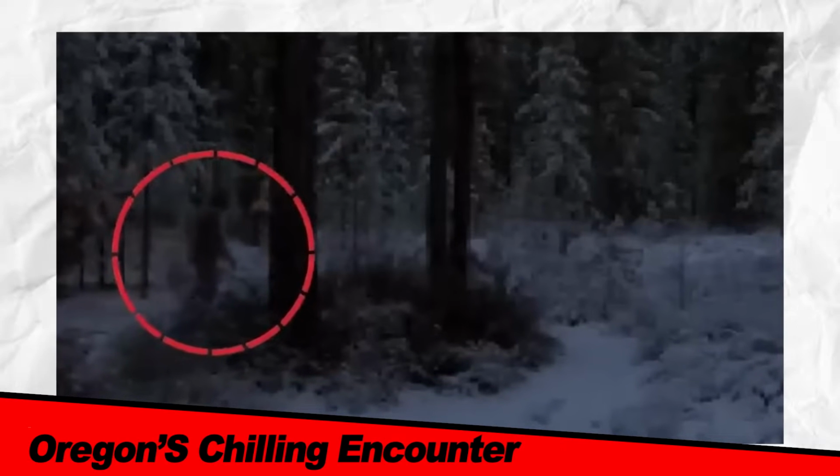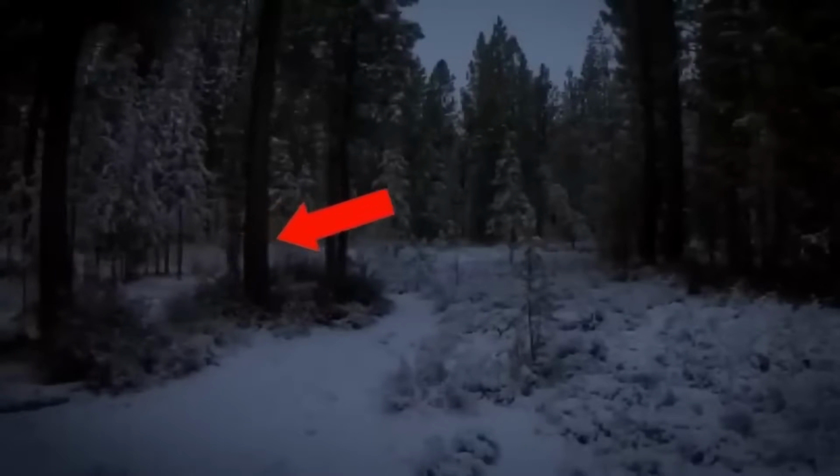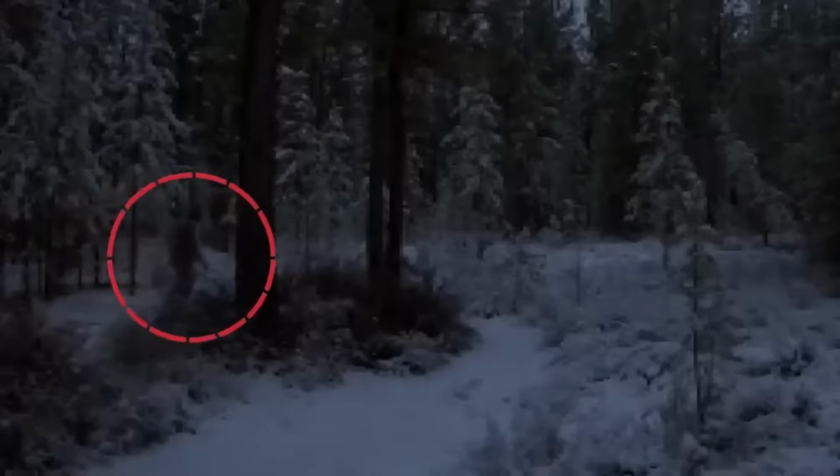Oregon's chilling encounter. Two years ago, chilling footage emerged from the Oregon woods that left everyone baffled. It began with the appearance of a mysterious black humanoid gliding effortlessly through the snowy terrain, disappearing into a dense group of pine trees. At first, people assumed it might be a lost hiker, but the creature's huge, bulky form didn't match any human features. Local authorities dubbed it an alleged Bigfoot sighting, but the truth remained mysterious. Was it really the mysterious Bigfoot? Or could it have been some other unknown creature lurking in the woods that day?